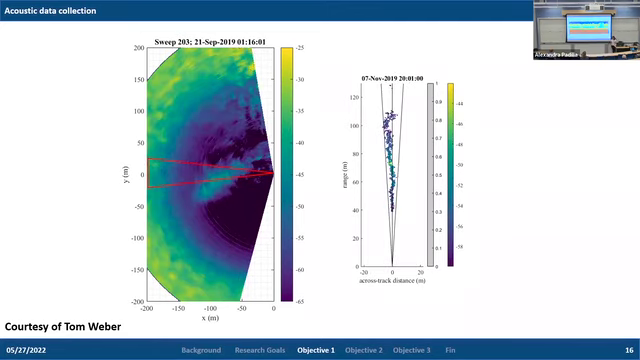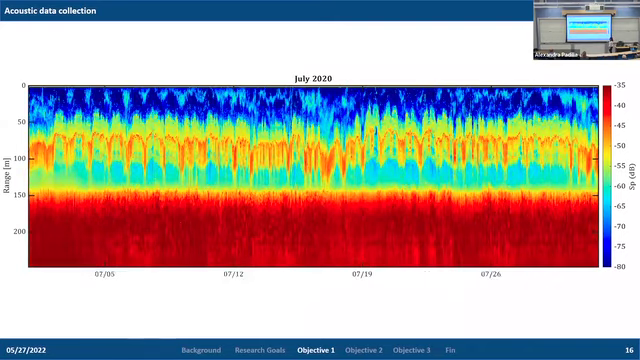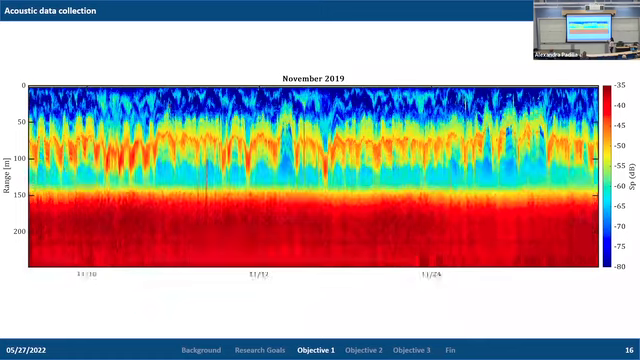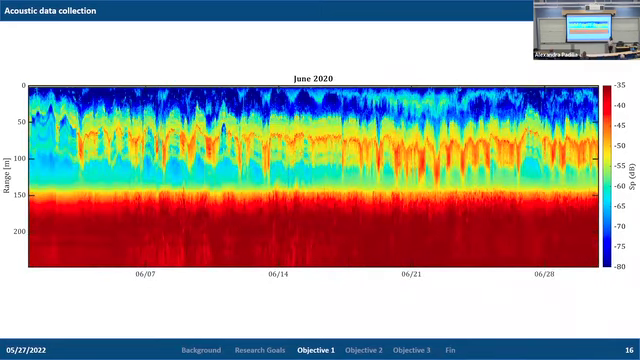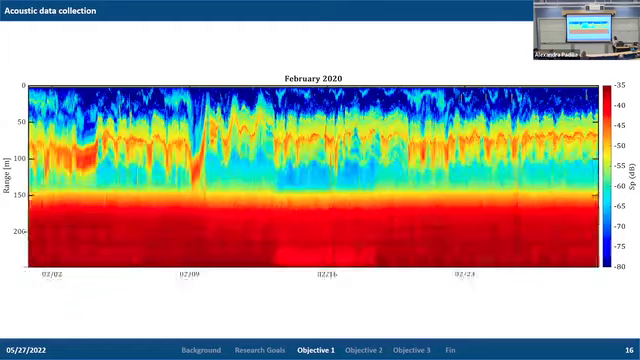So we collected this fixed mounted data from November 2019 all the way to December 2020. Again, we have the seafloor at about 150 meters below. And within the water column itself, we can see this active acoustic scattering layer, which is the gas bubbles rising through the water column. And we can see, again, there's a lot of variability in space, where the plume is, and also in changes of intensity. And we have this long-term time series record.